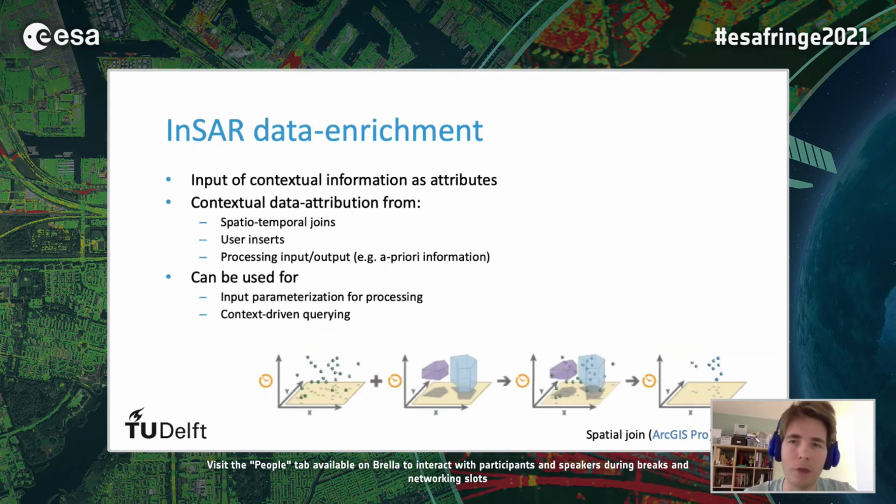Storage is one thing the space-time matrix and the spatial databases can do, but their inherent use is in data enrichment for scatterers. We want to input contextual information in the form of attributes, and this can be done in several ways.